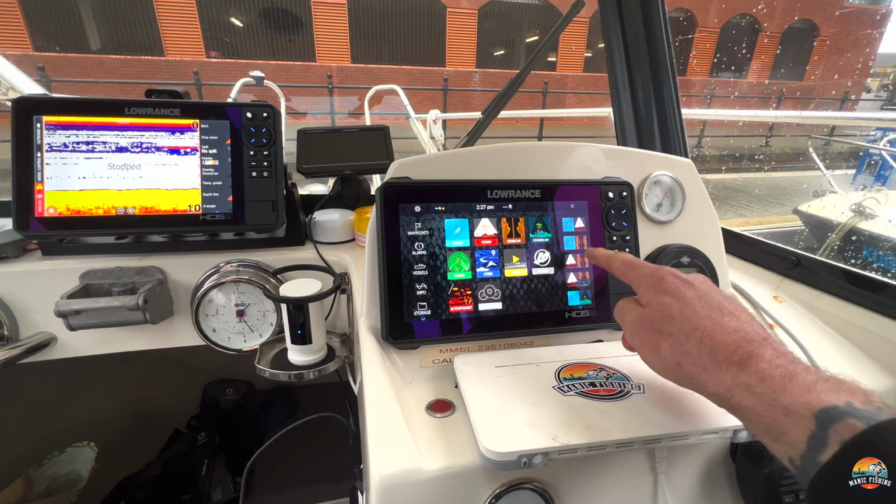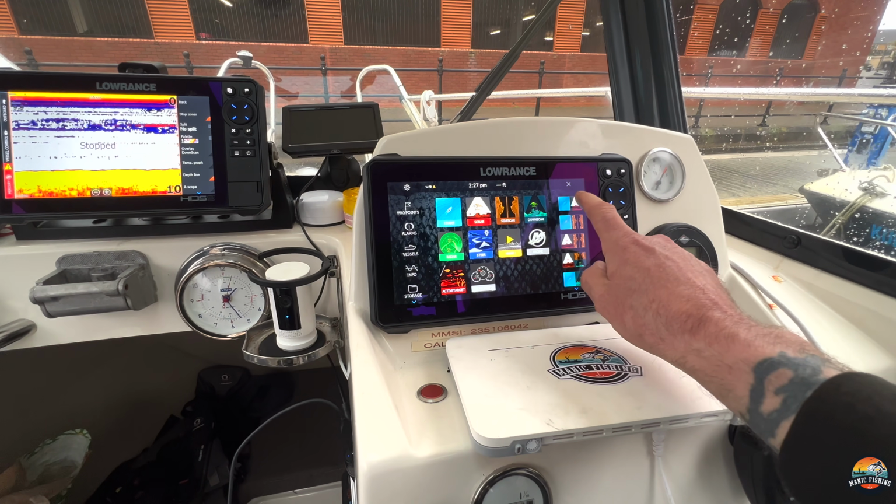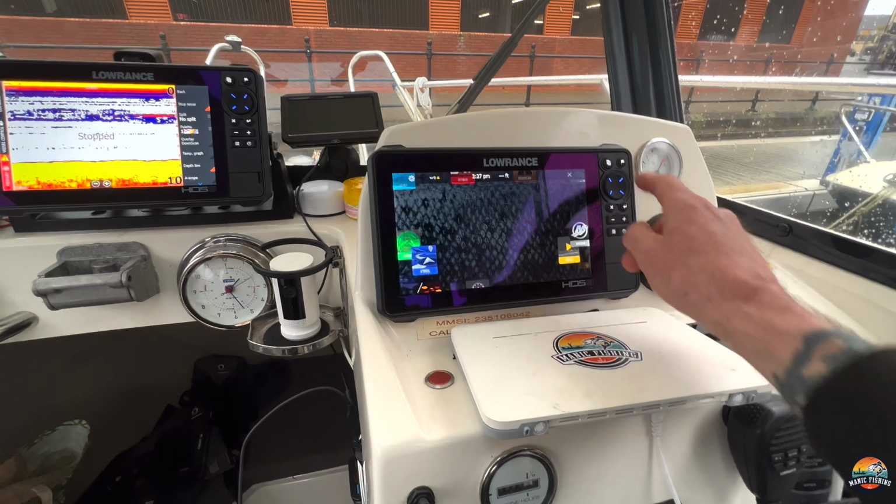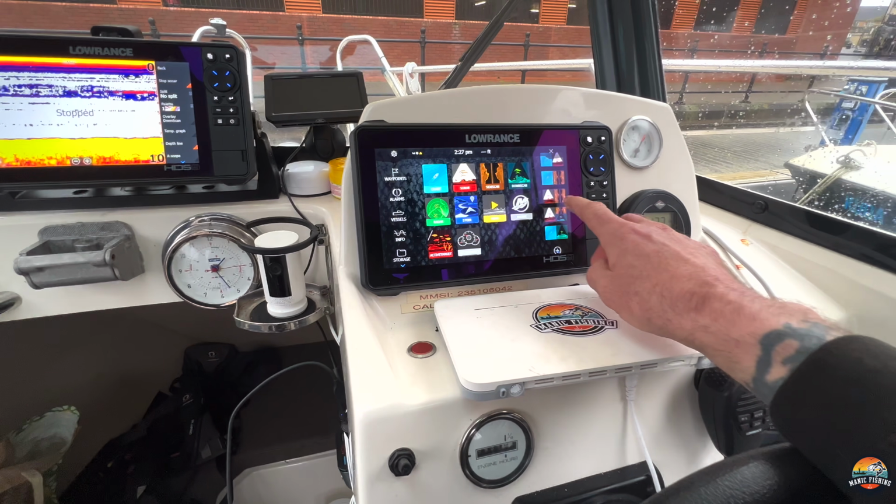So on the side here I've got quick pages, so if I want to have my sonar and my map, I've got that. I've stopped the sonar because there's loads of bleeping going on. And then, whatever you want on there.